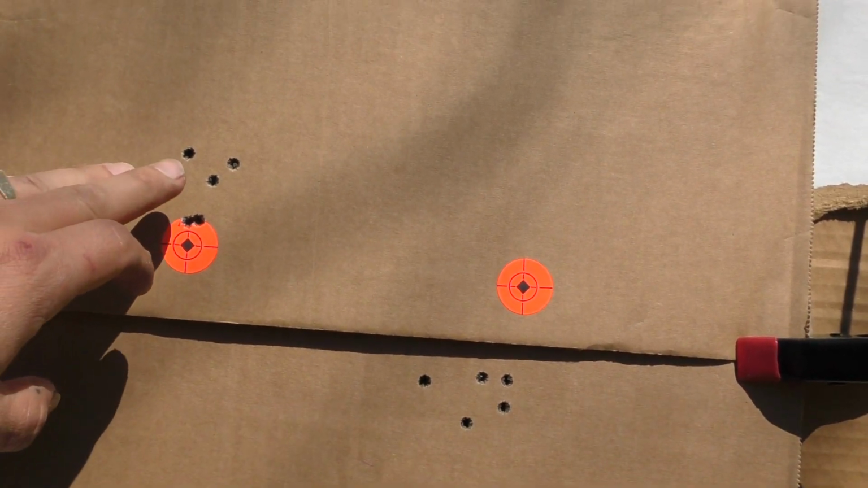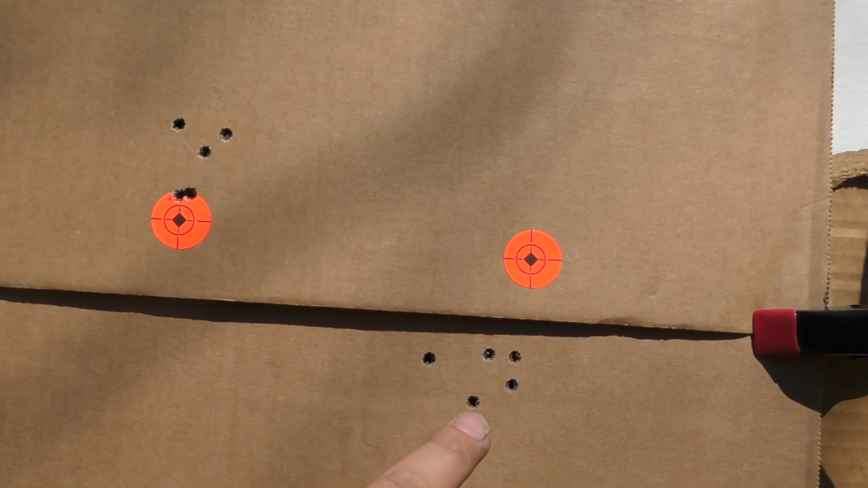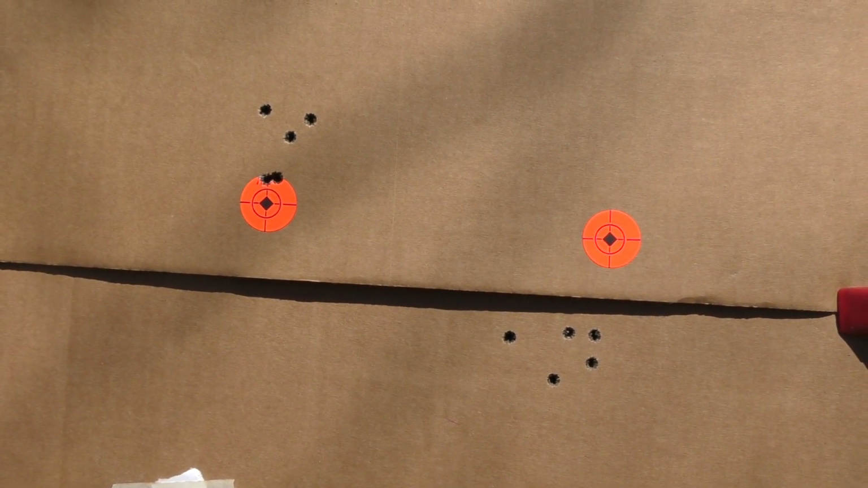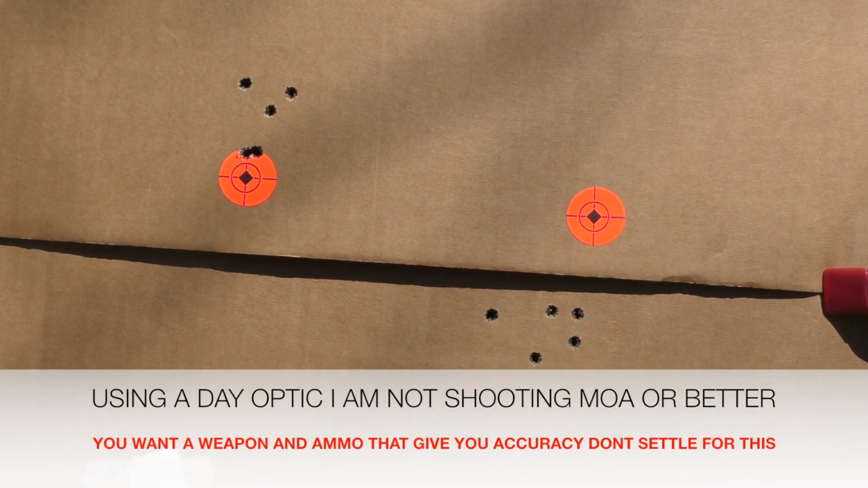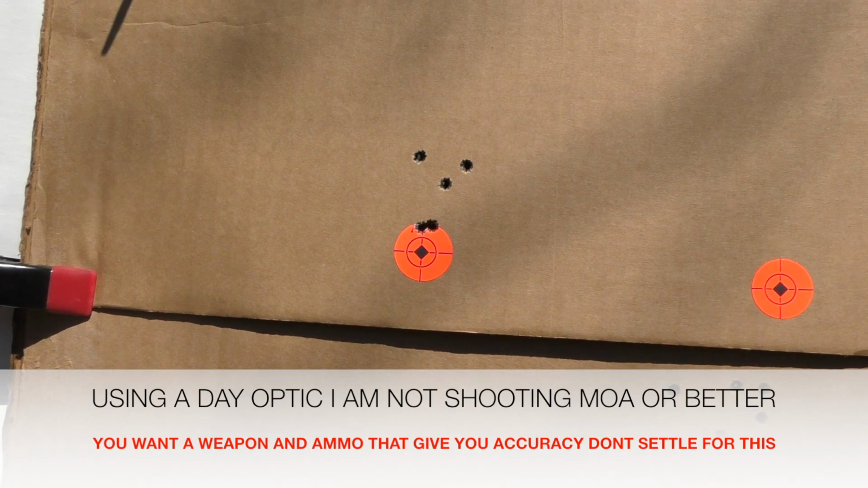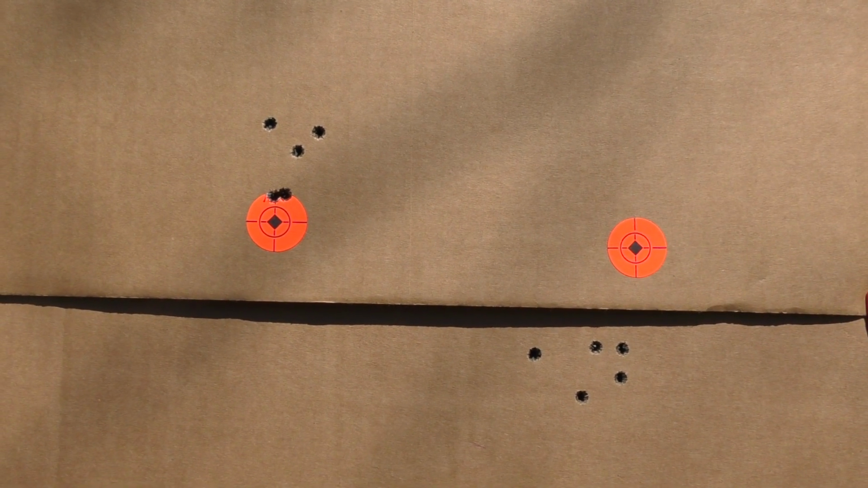These are the 90 grain Fusion 5-shot group at 100 yards and the 88 grain Hornady ELDM at 100 yards. And as you can see there, I am barely holding 2, maybe 2.5, possibly 3 inches in this spread. So this is not good enough for me to now add a Hogster Stimulus to the equation and expect to zero it well.